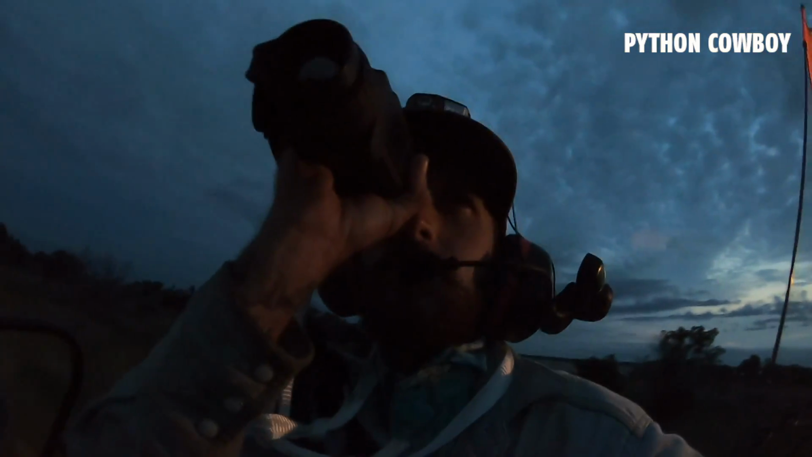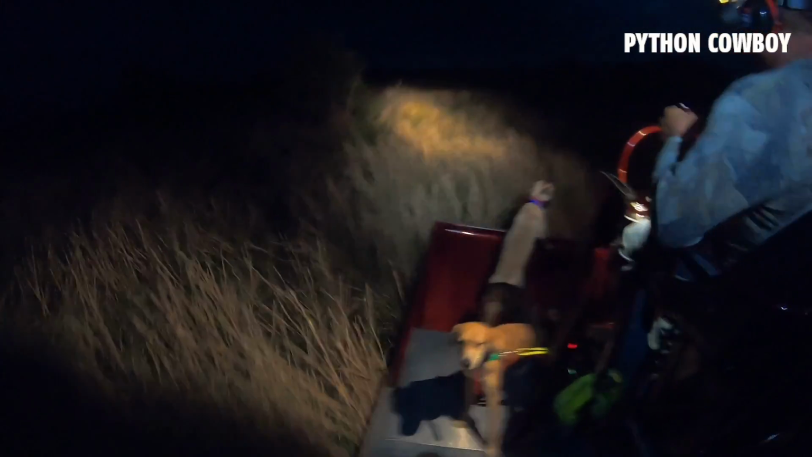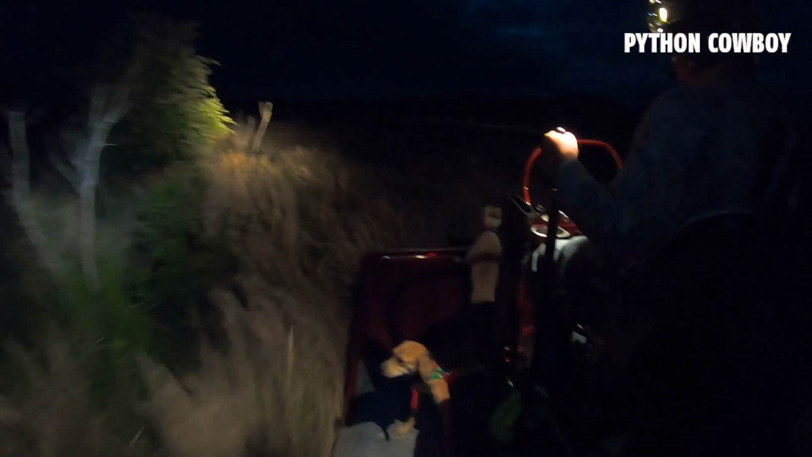So while we're cruising, I plan on using my new thermal handheld from Pulsar Night Vision, and I think it's going to be a really big help. This thing is very good. I was really surprised the first time I used it. It's the Helion model, and this thing can see a deer fart from 1,000 yards. So I'm confident it's going to be seeing some hogs tonight, and it's really going to help while we're cruising out in the airboat in this pitch black for me to spot them from far away and for us to be able to close right in on them.